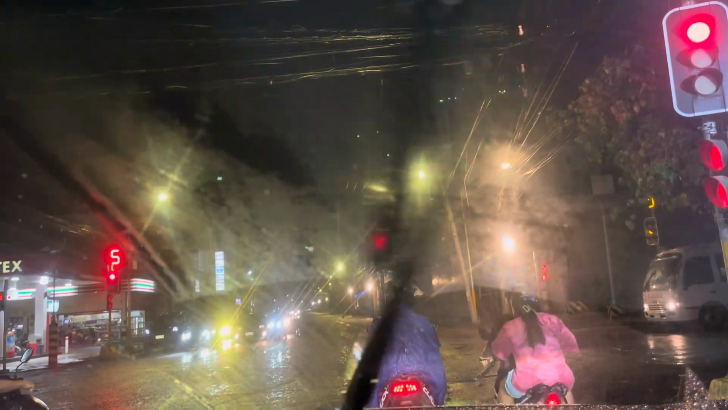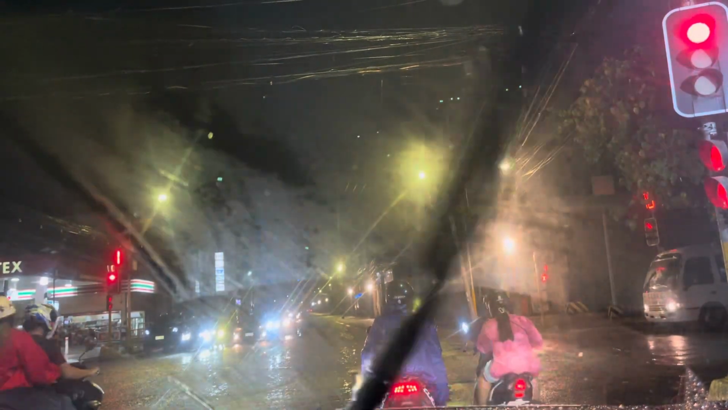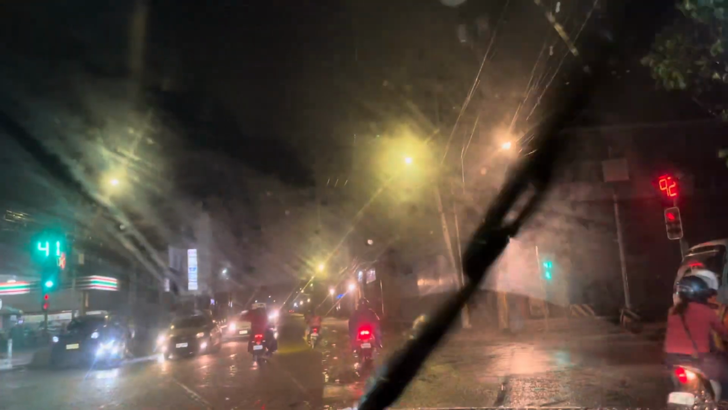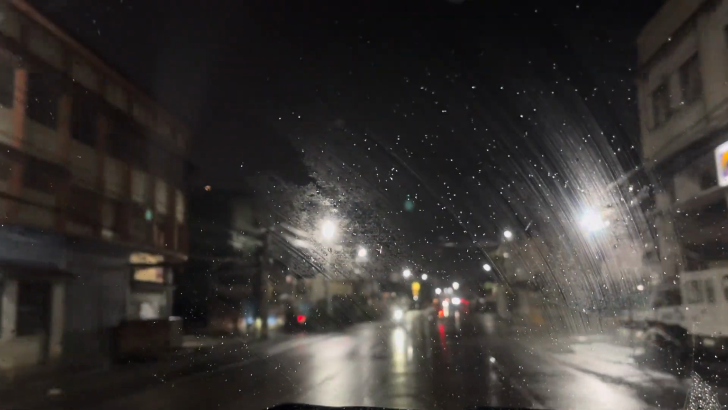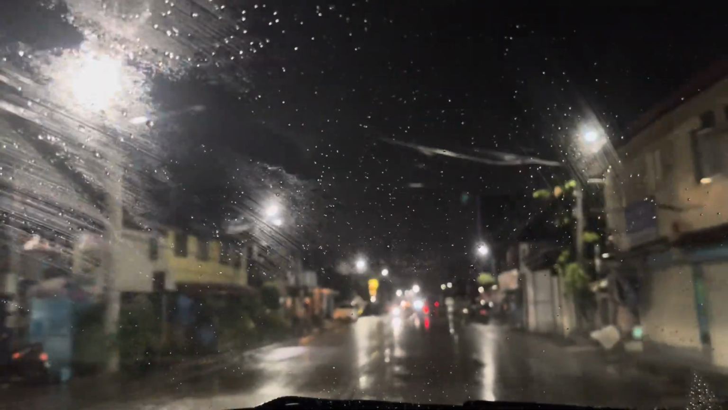So wala, we gotta turn right here para padung namin sa among destinasyon. Left and right. So ano na, padung na tayo Robinson's Galleria, Cebu. Wait, hinay bro.